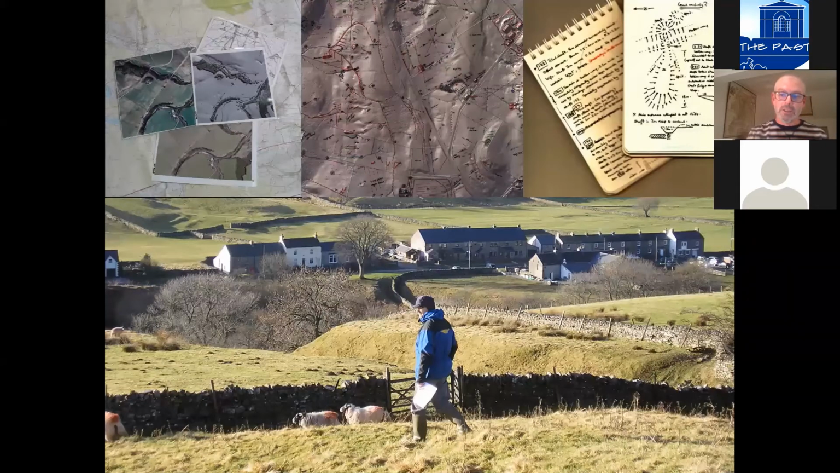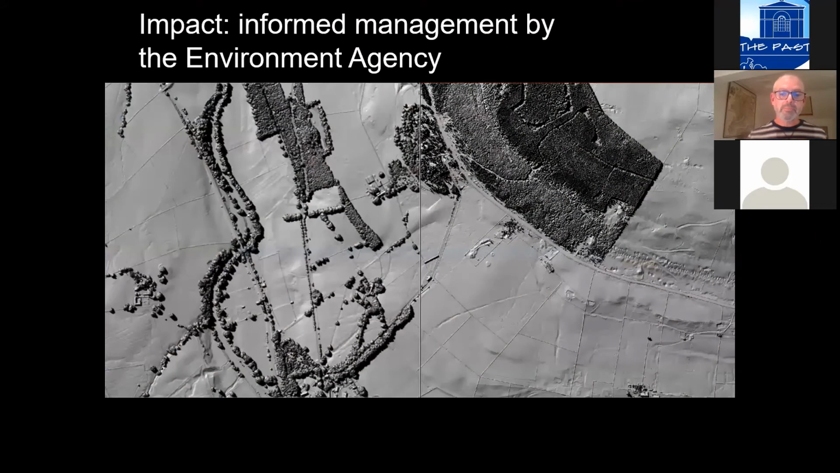And these are excerpts of one of Stuart's field notebooks, and you can see how he's used them to clarify the chronological relationships between different features and made quite detailed notes on them as he's been going along. And the outcome of all this was really designed to be better management of the landscape by the Environment Agency.